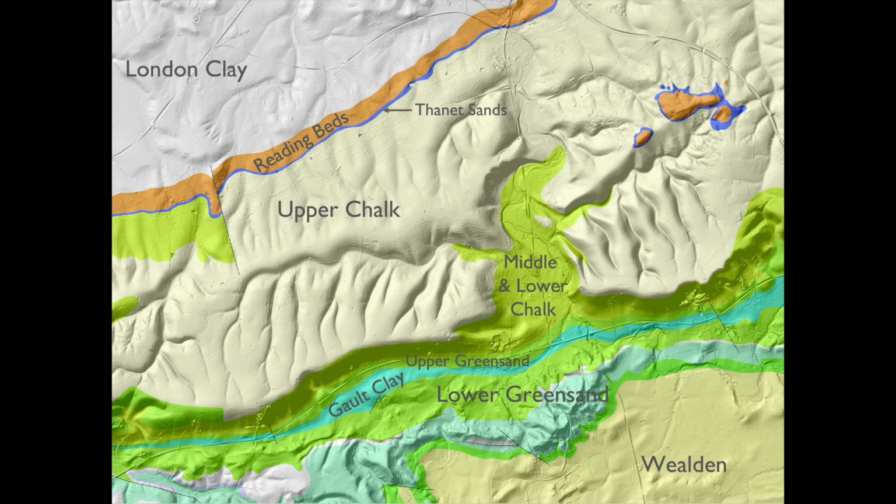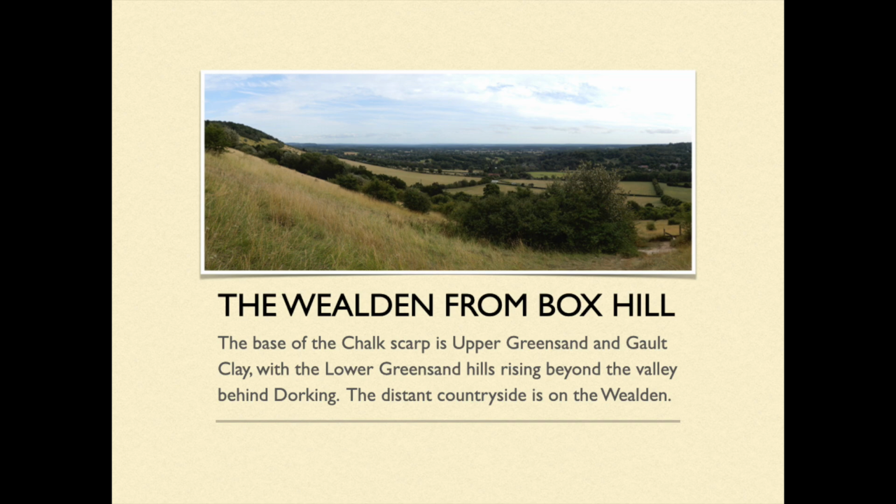Now, that means that the old lime works and the cement works, so this is Dorking, this funny thing here is Betchworth, and there are some others along here, were all focused on the lower chalk, because you need clay to make cement. You need clay in your chalk. And like I say, most of the flint you'll find in the upper chalk. That's important, and we'll come back to it. So we looked at that.